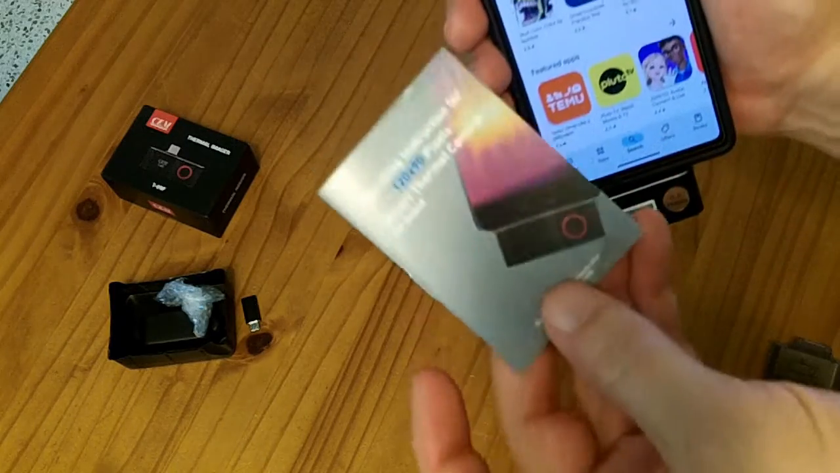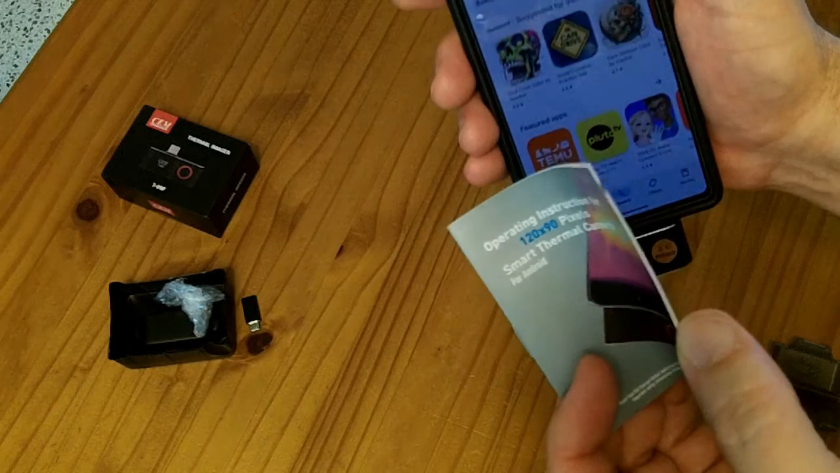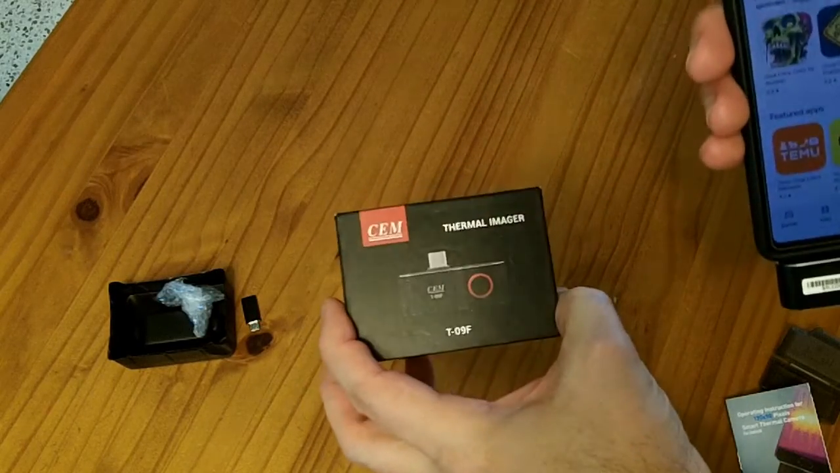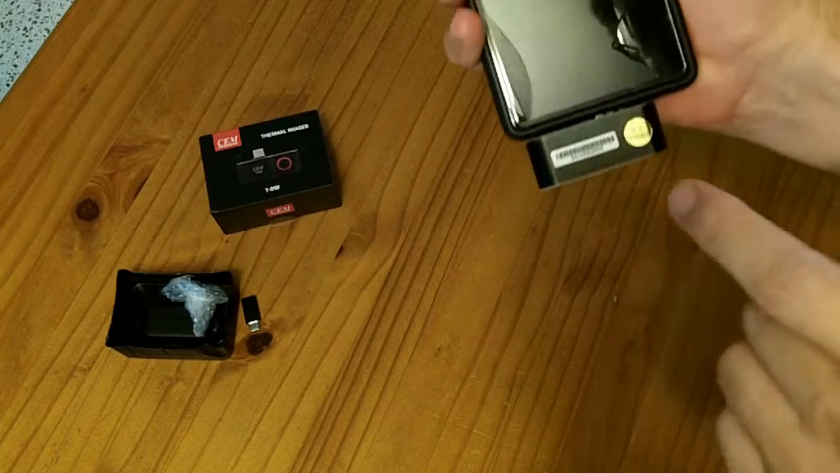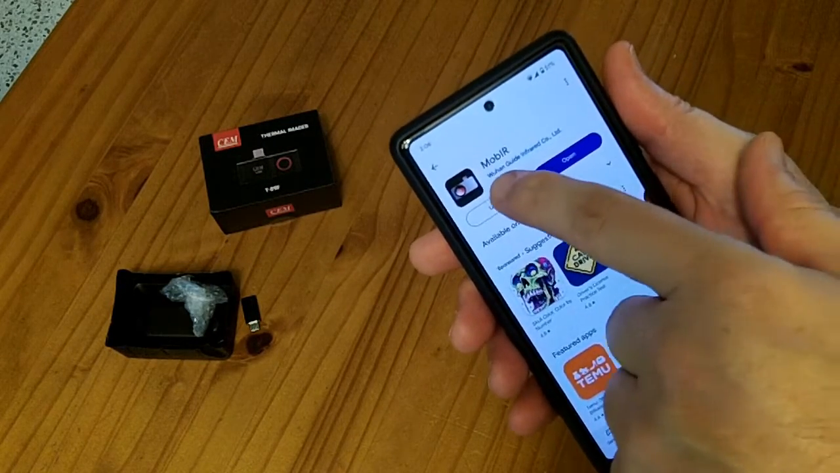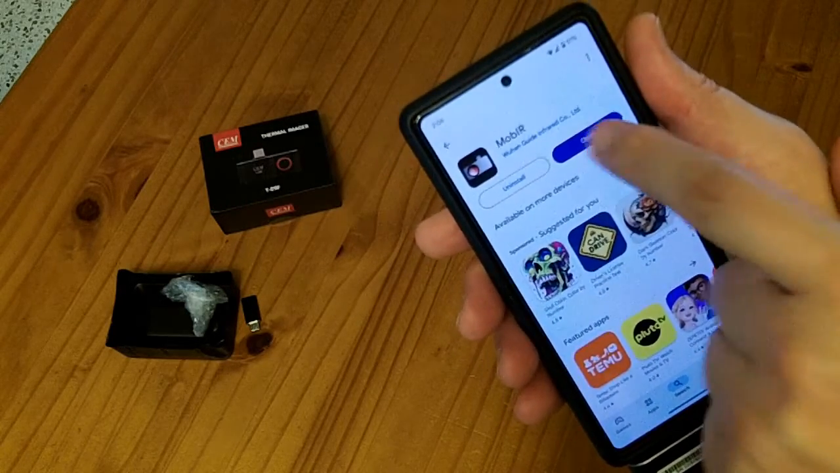Software-wise, the manual never specified the name of the app. I looked it up and it said you're supposed to do a thermal view. And the CEM software had three different thermal view apps. One of them seemed to indicate it should work with this device, but it did not work with this device. So I eventually got this MOB IR app, and that app did work with the device.